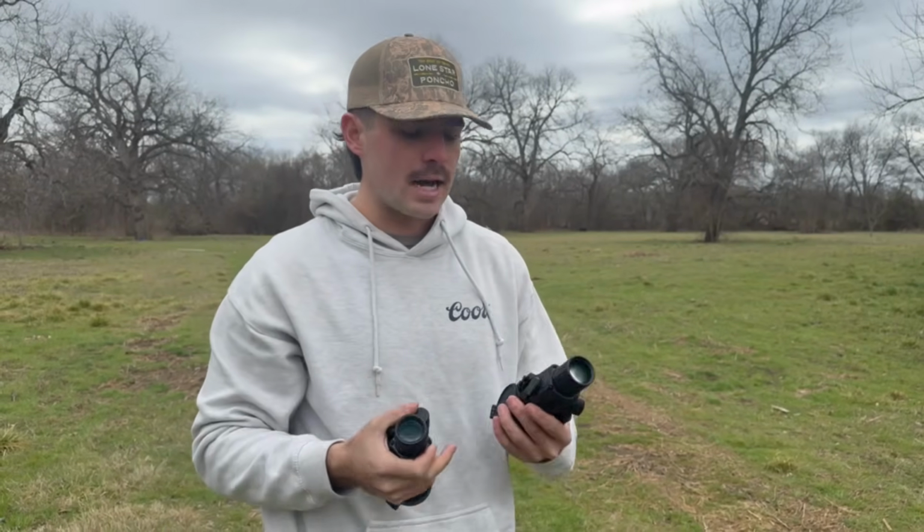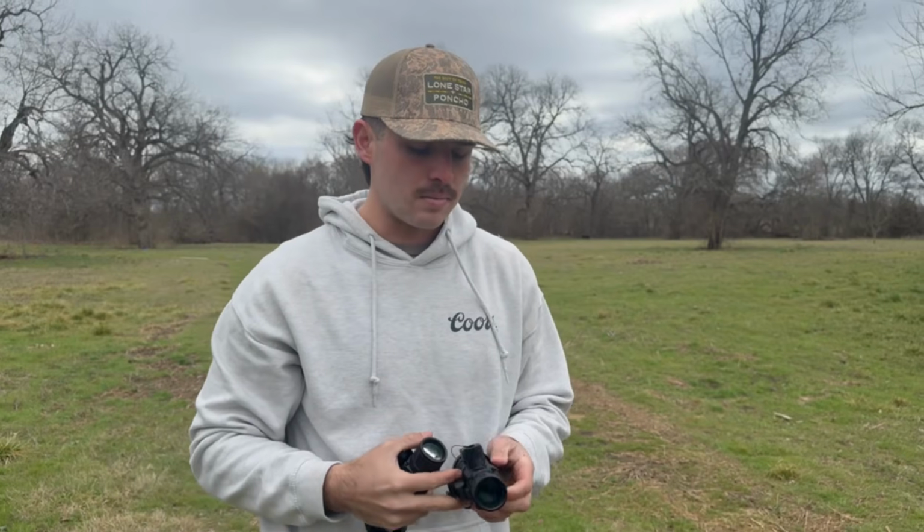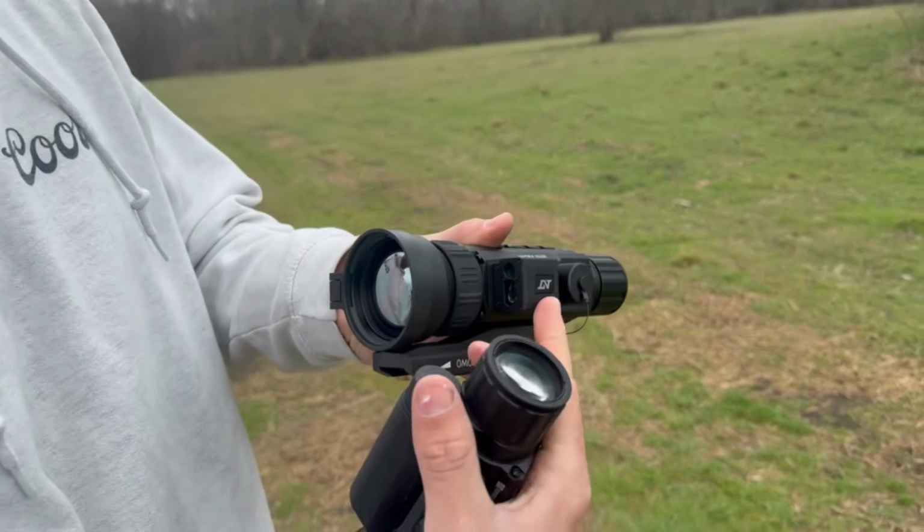So those are nice things that they did add to these scopes. I do like that part of it. With the LRF version, you just have the LRF and BC right there, so ballistic calculator.